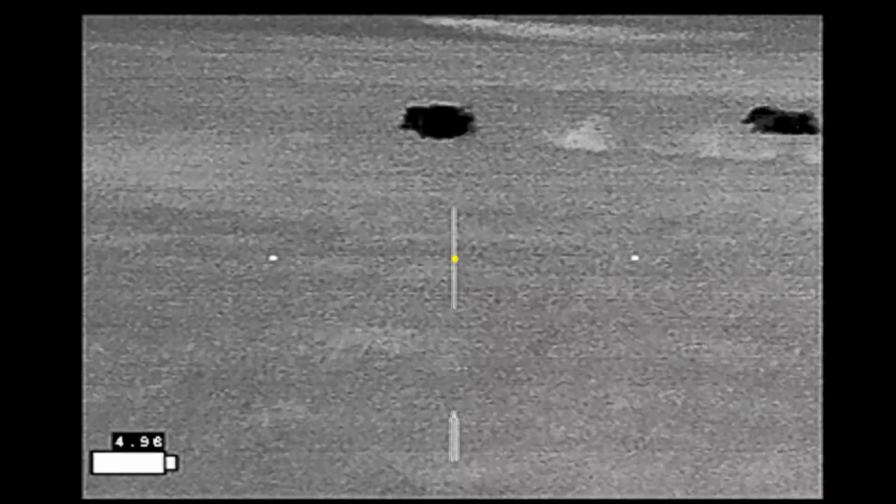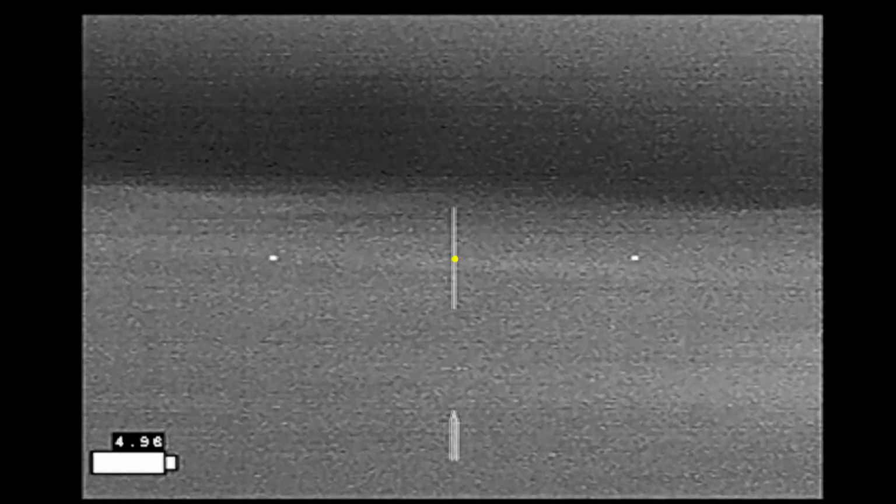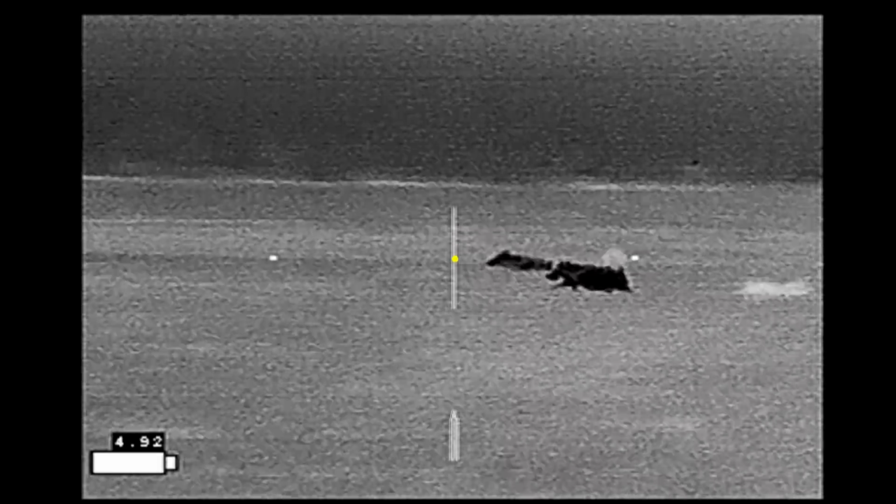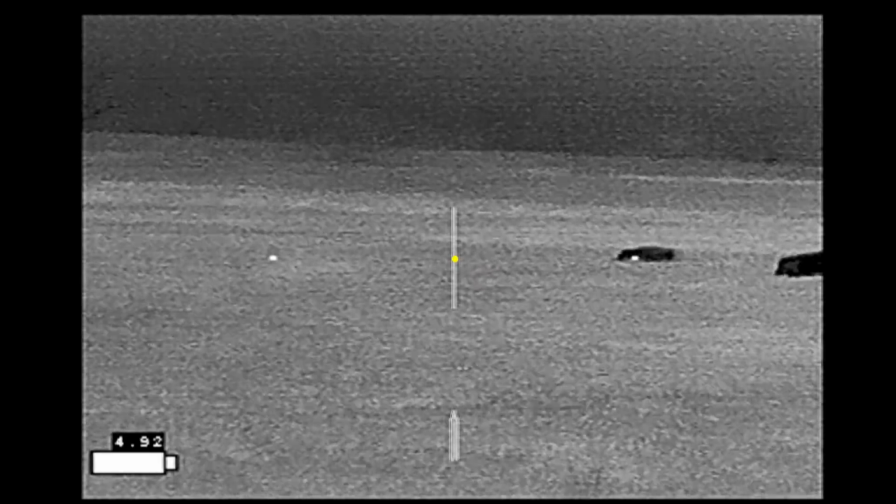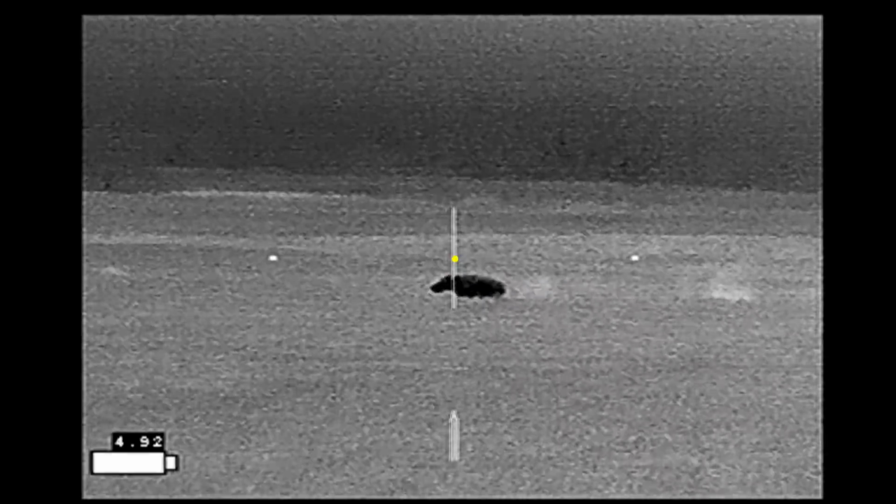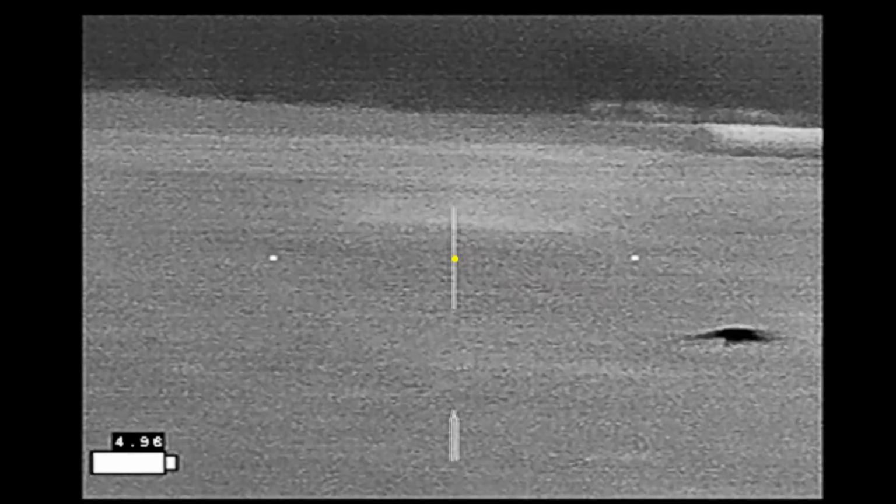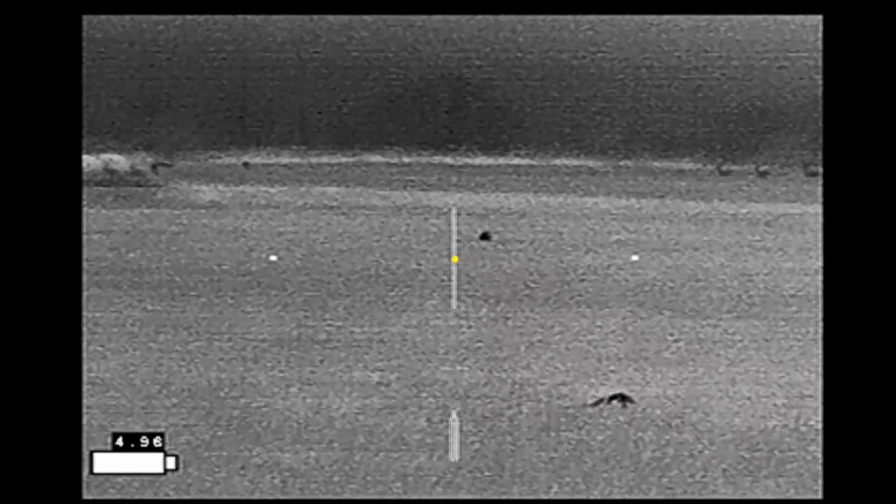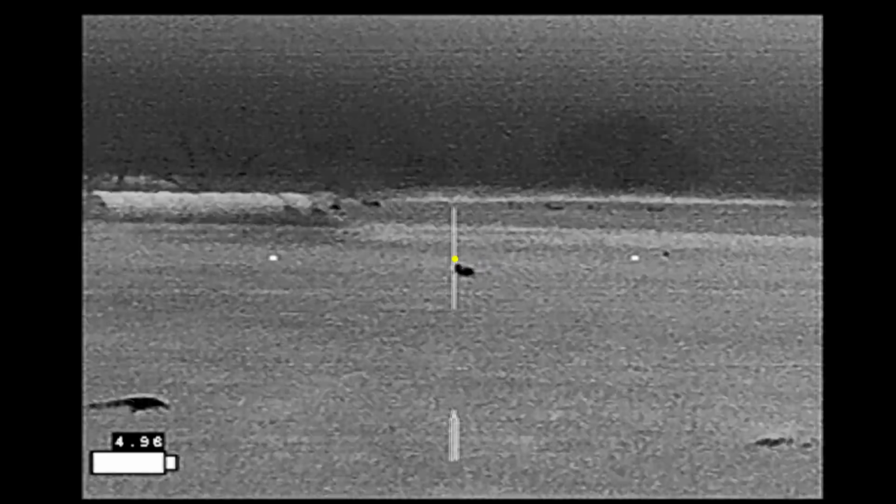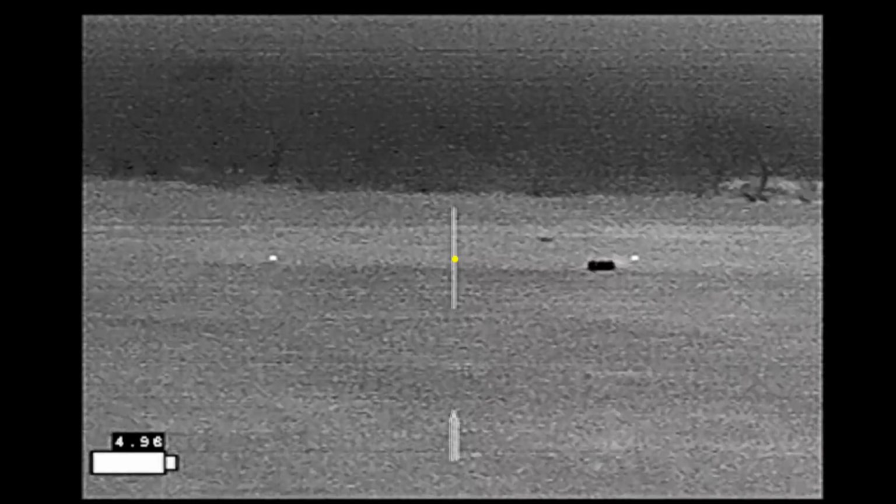Good. Got it. You're behind the other one. He's down. You're off to the left. Yep, I see him. We got 1, 2, 3, 4. You're behind that one right there.